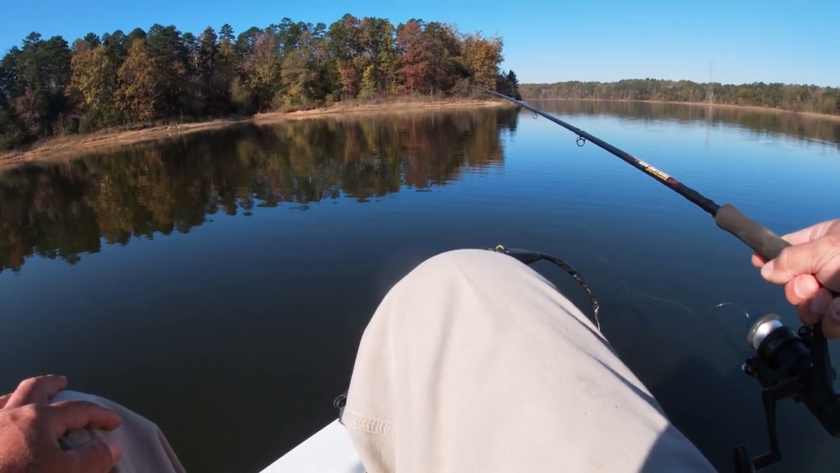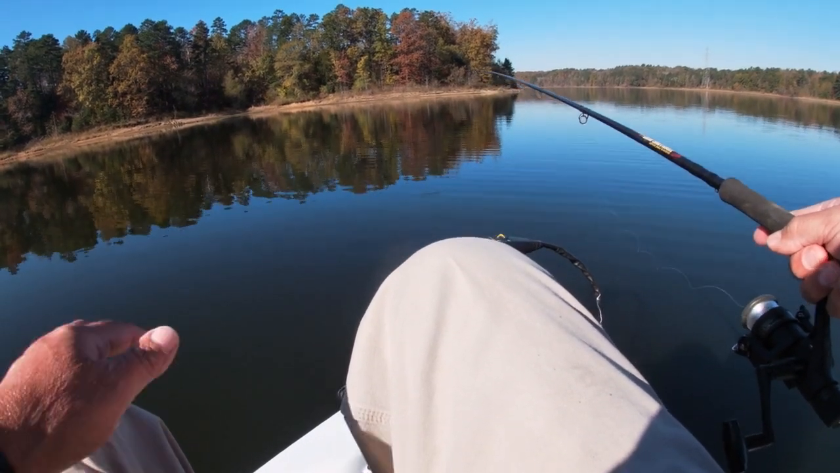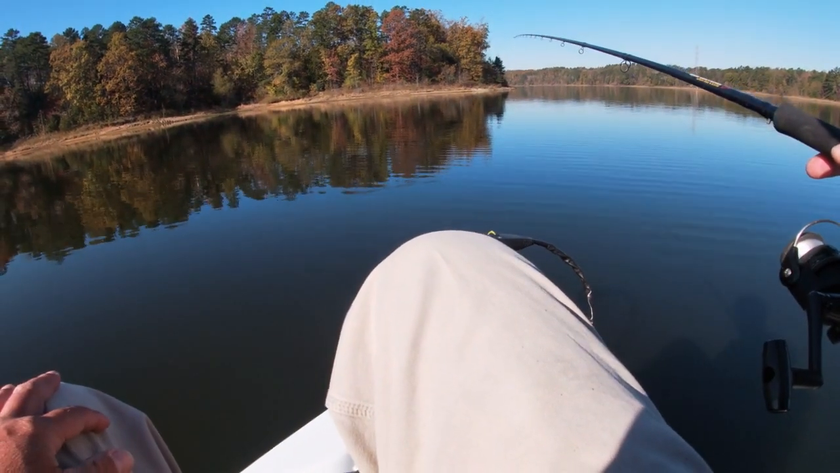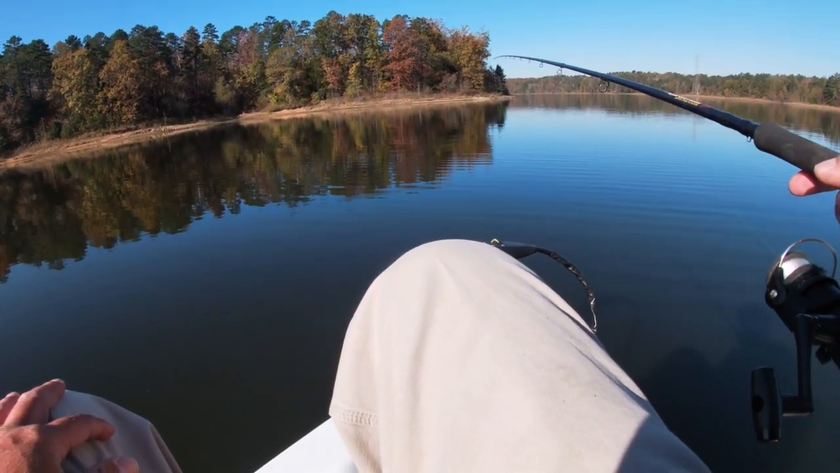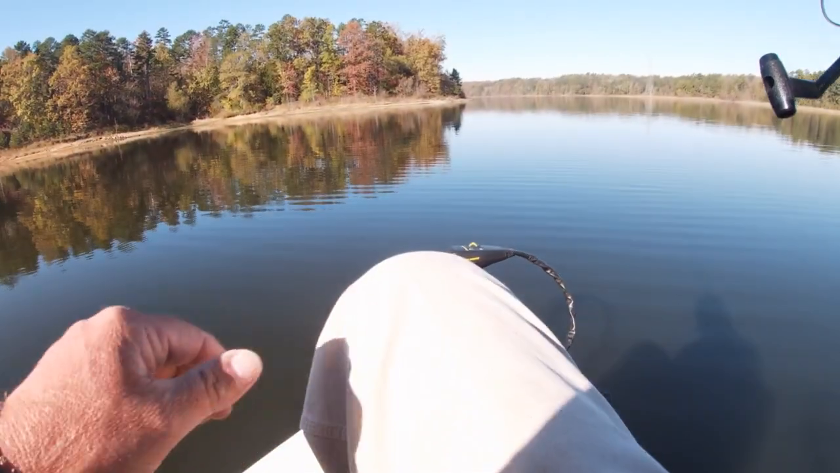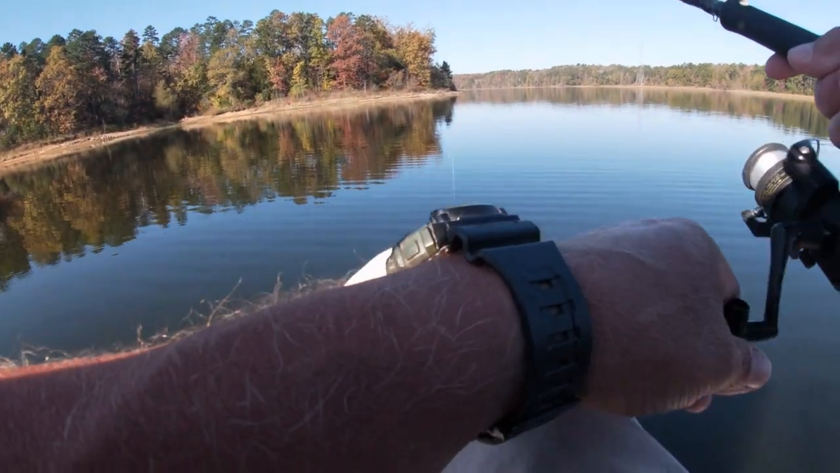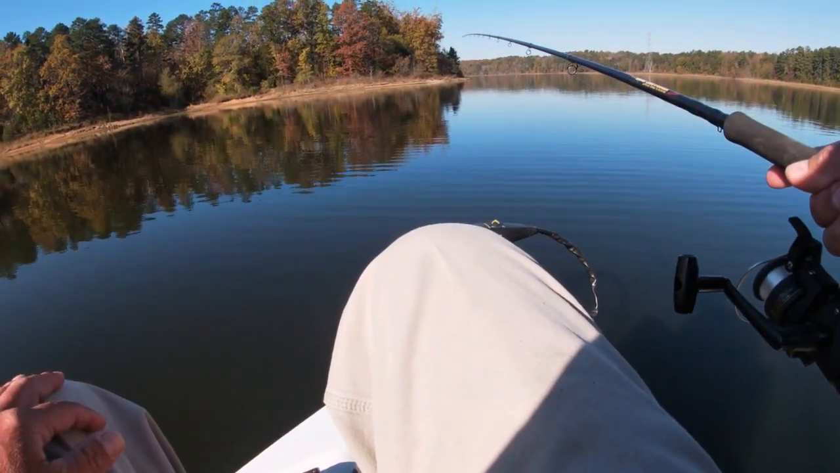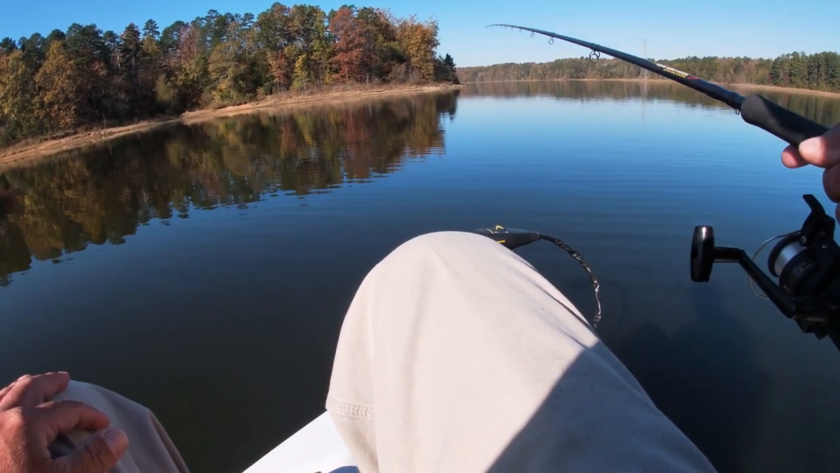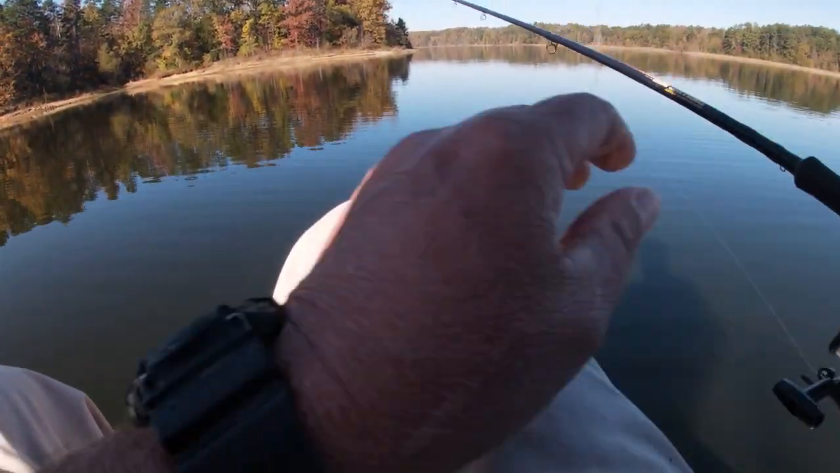Well, there's the lure, so I'm still short. But the nice thing about it is, oh, one bit it, he didn't quite take it. No, they're hitting it, they ain't eating it.